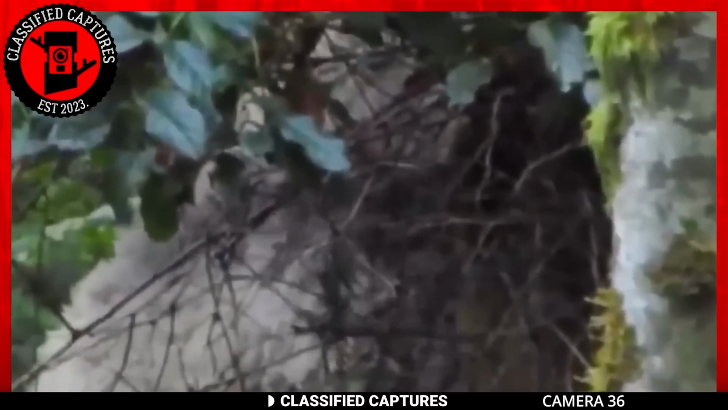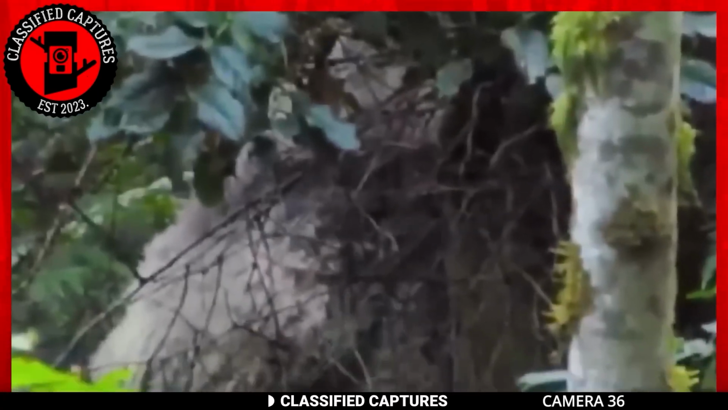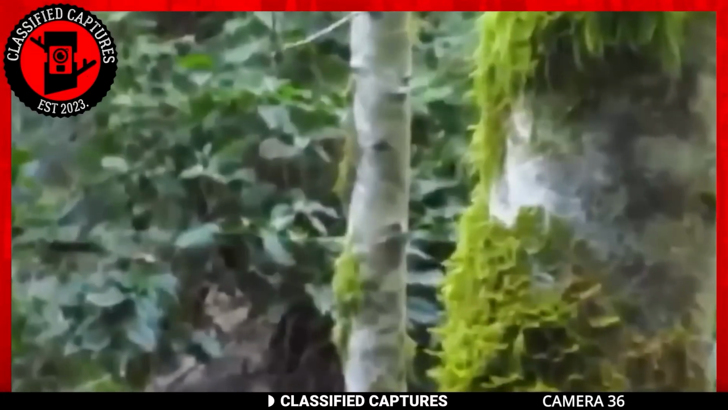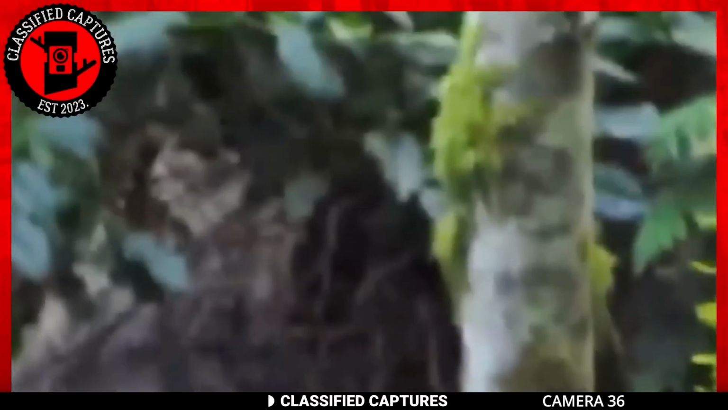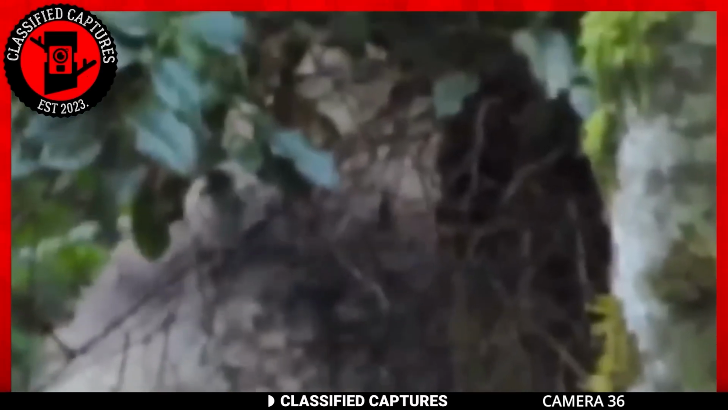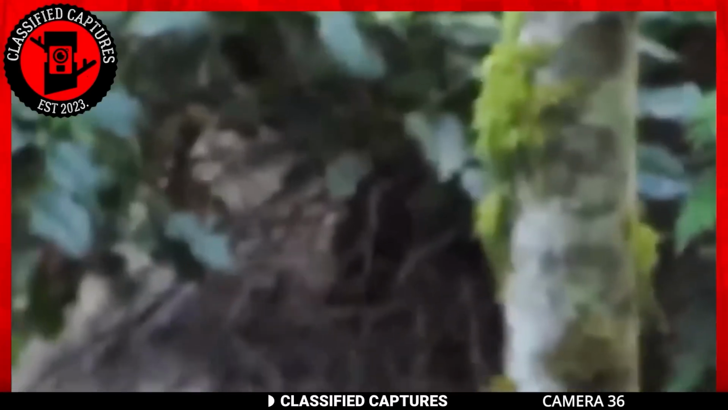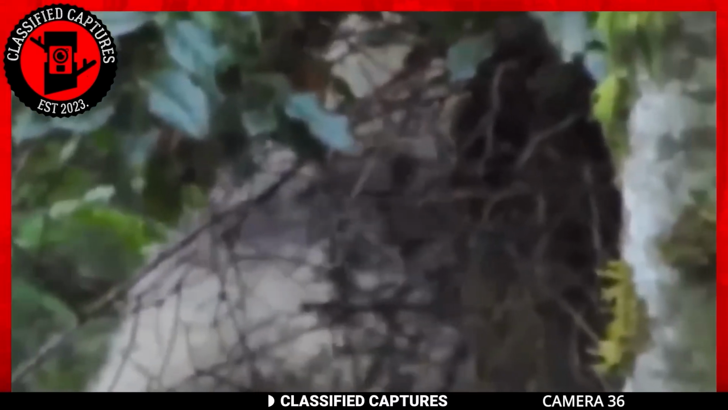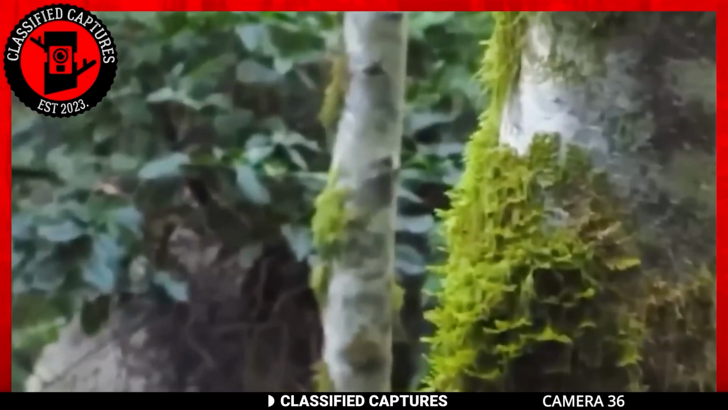Speaking of Bigfoot, this footage was taken in the National Park Reserve in Gulf Islands. This huge creature was spotted behind a tree in a secluded part of the woods. The figure does appear quite large and possesses dark fur, which are characteristics often associated with Bigfoot sightings. The creature also seemed to be preoccupied with something, perhaps a meal or some object of interest. Taking a look at its back and fur, you don't need to be told that it fits the many descriptions